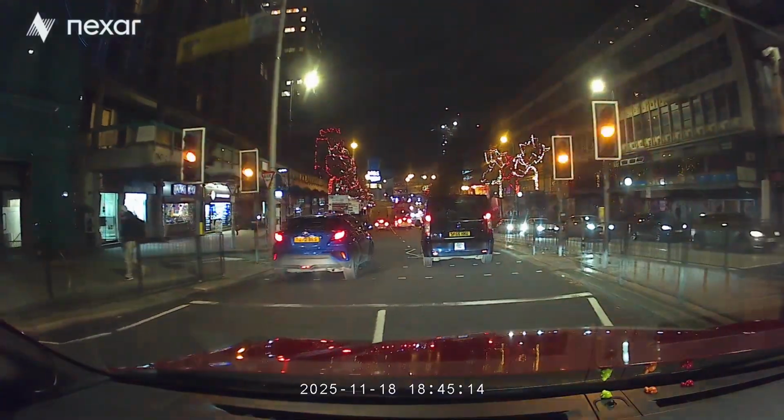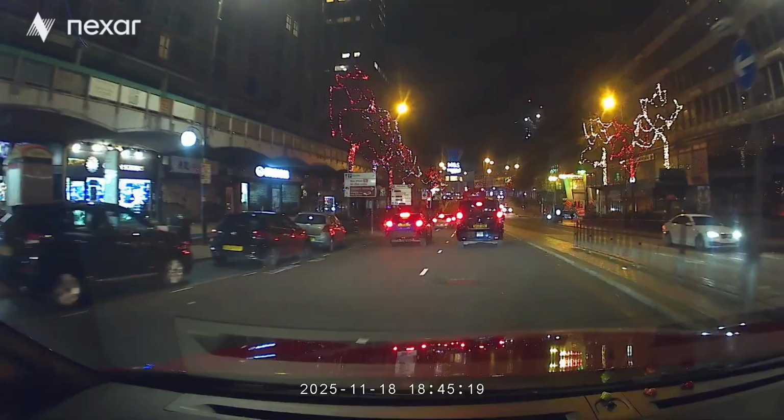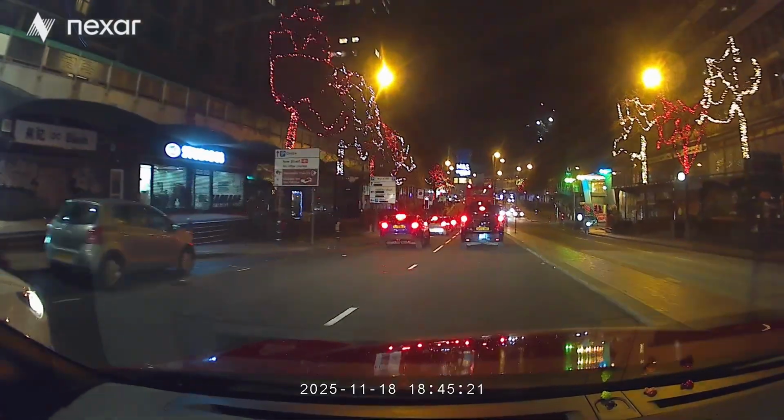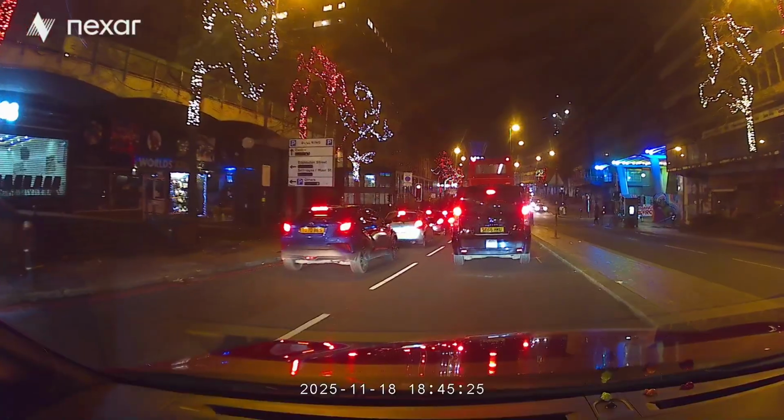Coming from the road that is behind us now, it's much harder. You have to change lane quite a lot. It's a spiral if we're coming from the road behind.